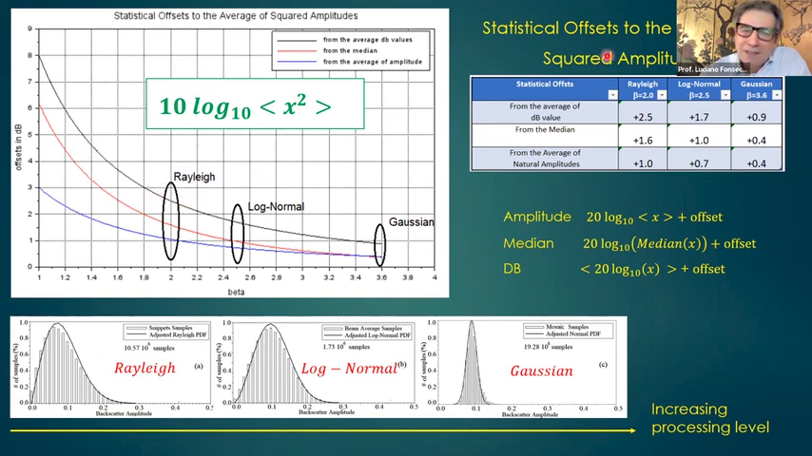So we can give a simple table like that. For instance, if you calculate the average in dB, and the snippets are Rayleigh distributed, you should add 2.5 dBs, so you get the right average.